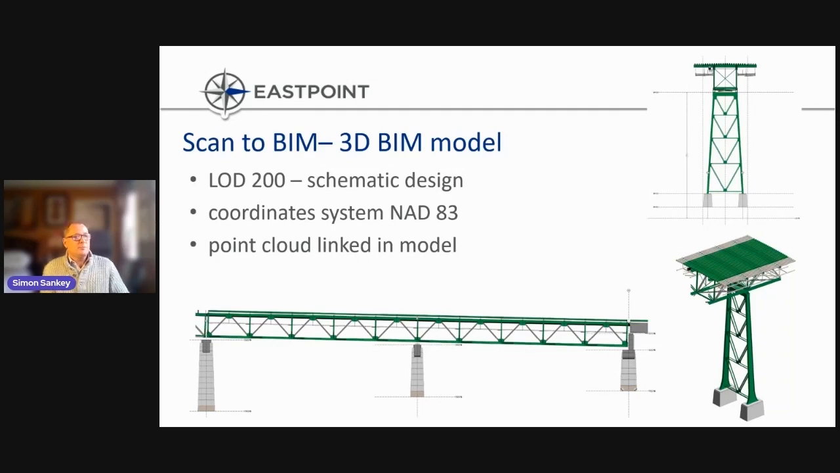In order to start the BIM model prior to scanning, we used the original 1950s drawings and several upgrade projects that had happened over the years. We were given those drawings as reference from the client. So we actually started the model with the original construction drawings and started building from there. And then later on, we pulled in the point cloud into the modeling environment in order to validate the BIM model.